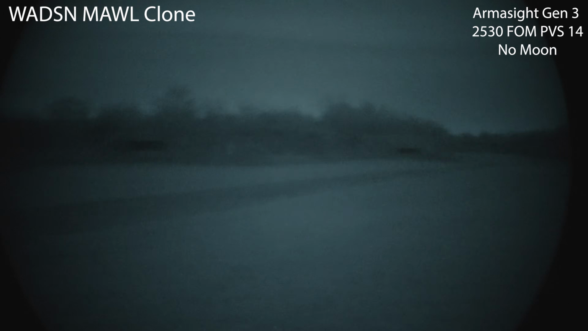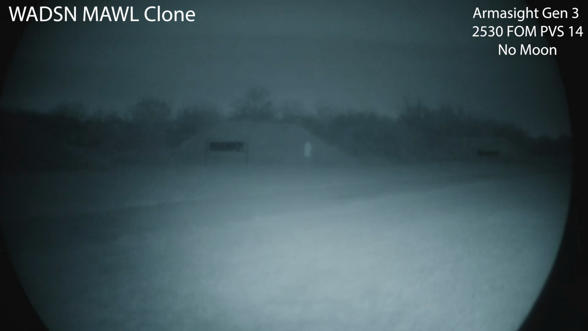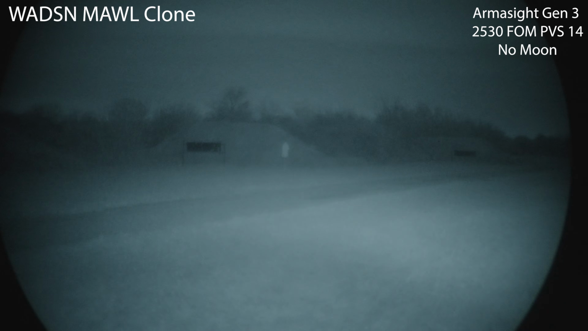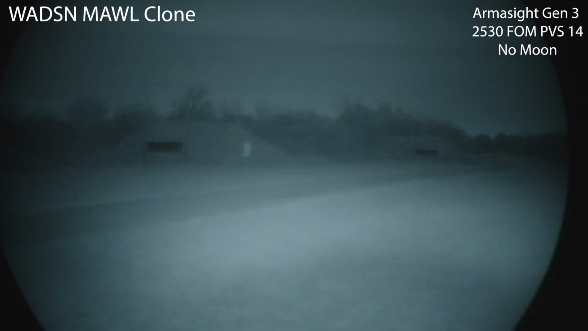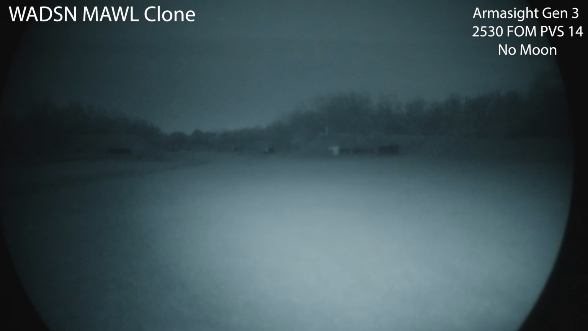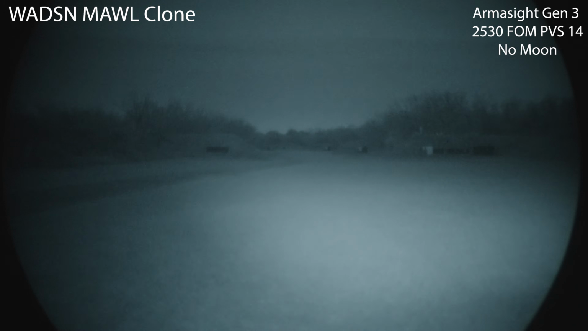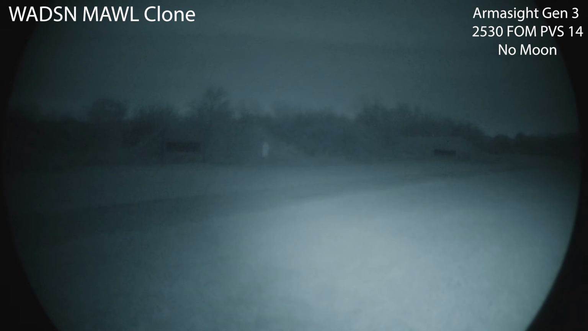So here is a WADSN MAWL clone that does actually have an IR illumination, but it's pretty much a flood. I'm getting a ton of spill in the foreground to where I think it's not going to be much use past 100, and then you kind of run into that same thing where it's not focused enough, but I think you're going to auto-gate your tubes with how, I mean, it's got a decent output.